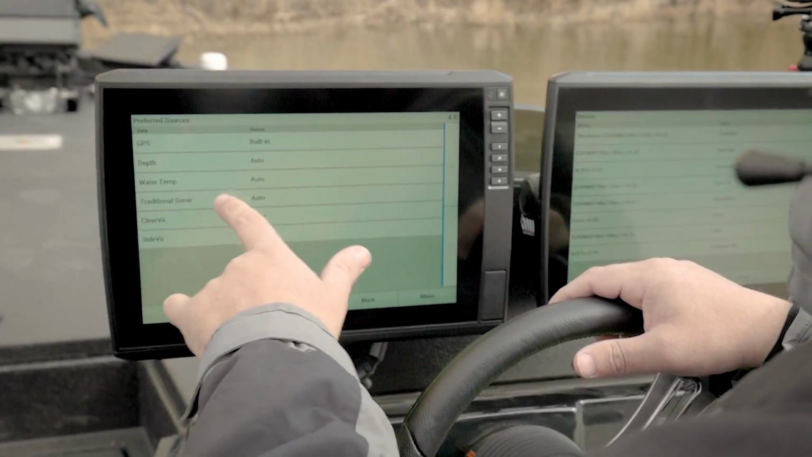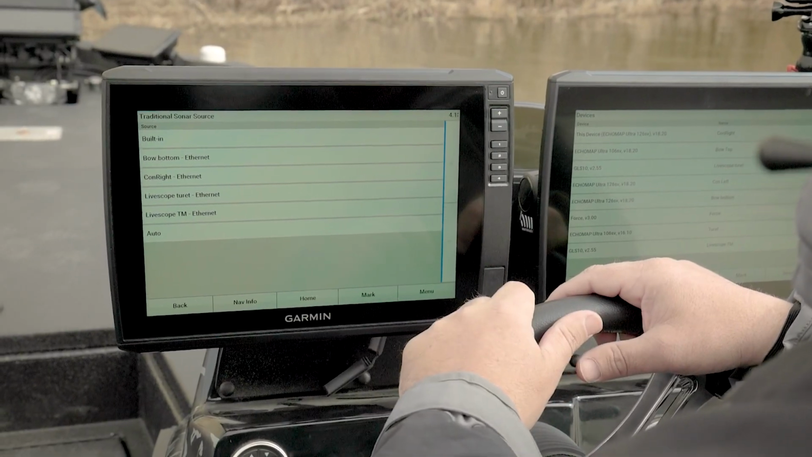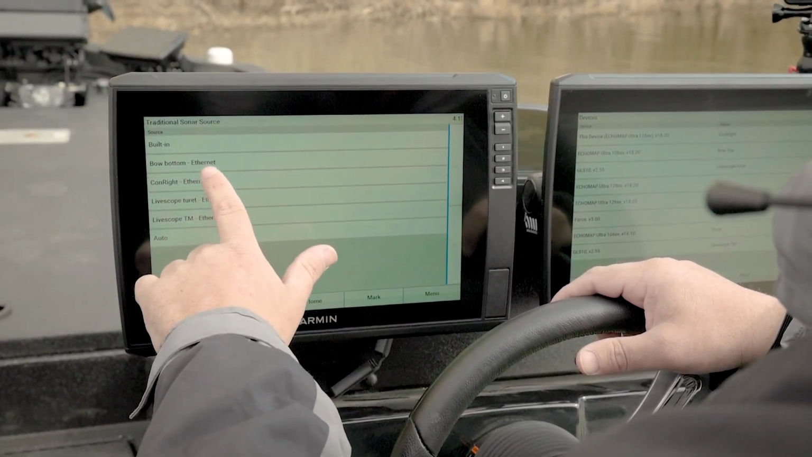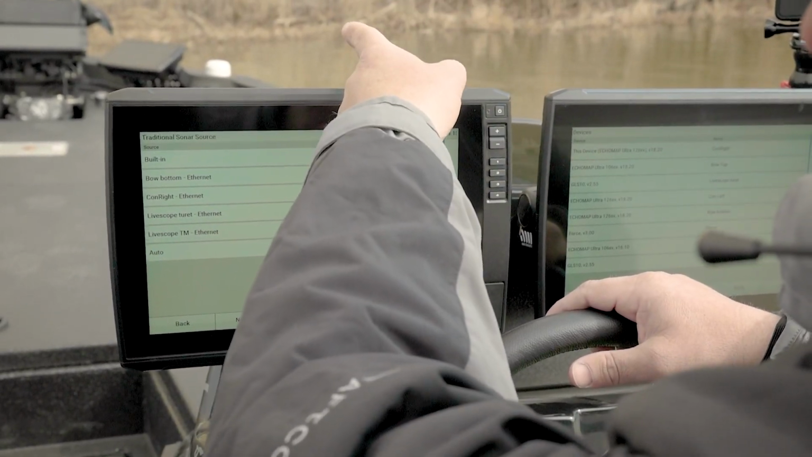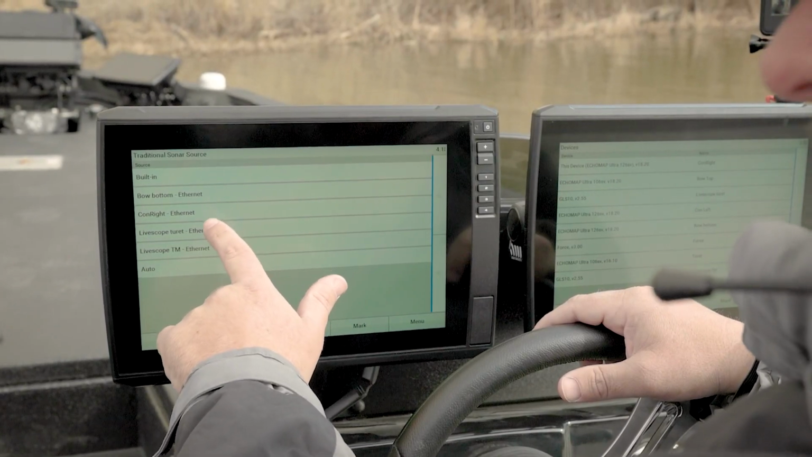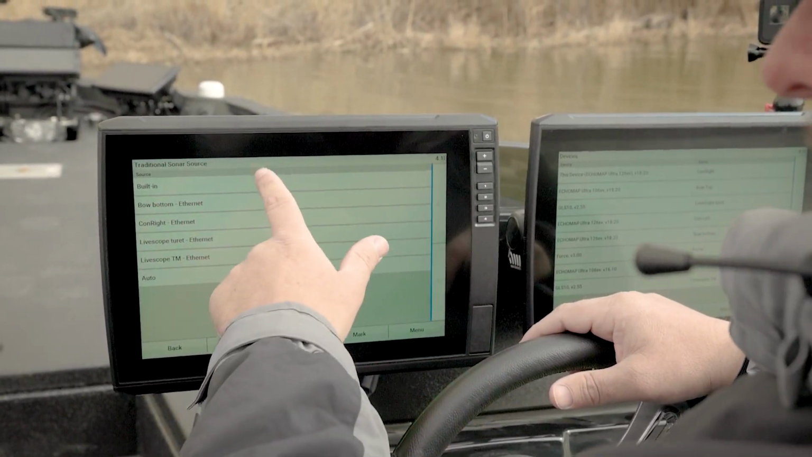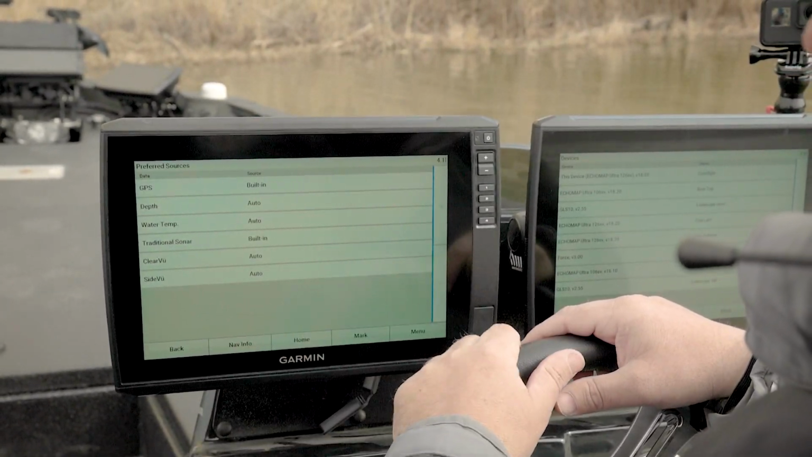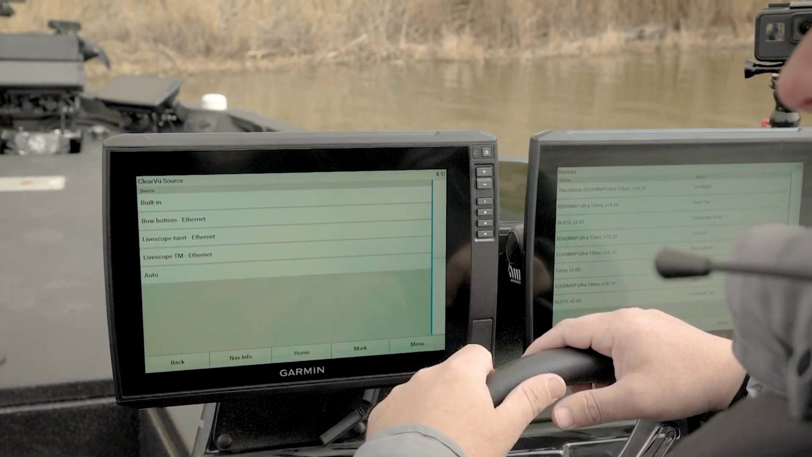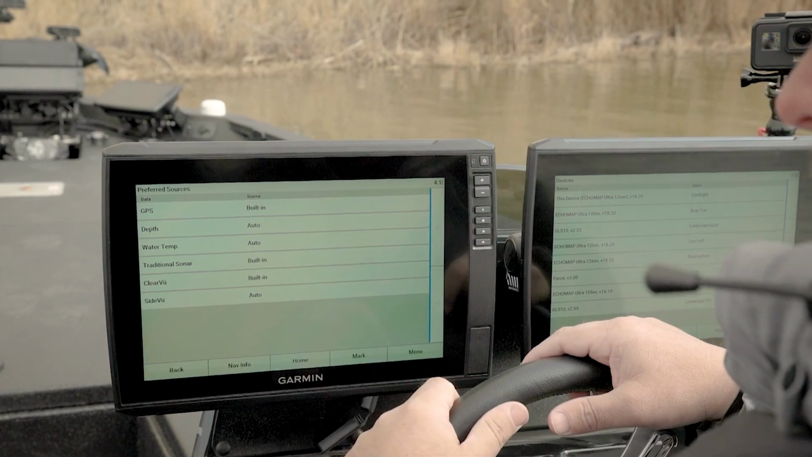So for example, traditional sonar, we come into auto, there's our built-in. Now, bow, bottom, Ethernet. So I could actually select whatever transducer is connected to the bow, but it's telling me this is an Ethernet connection, so this is network sonar. Right. This is absolutely where we want that built in for this particular unit. And same thing, we just follow suit with the clear view and side view as well.